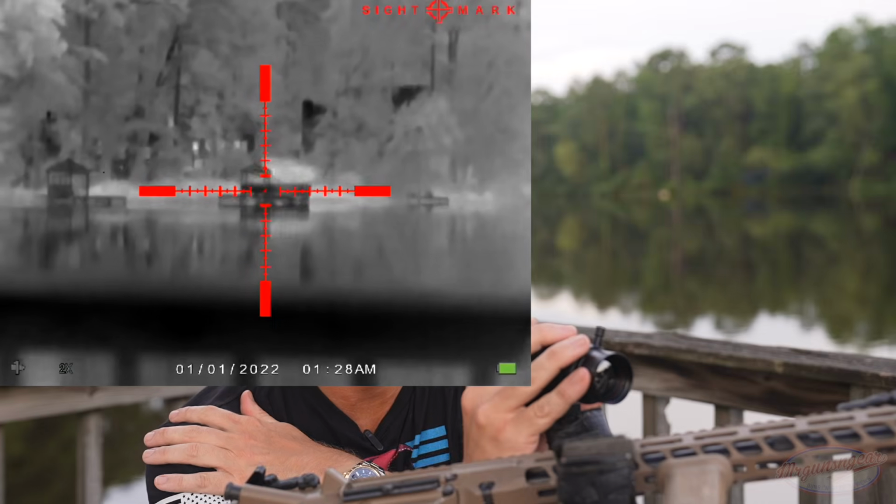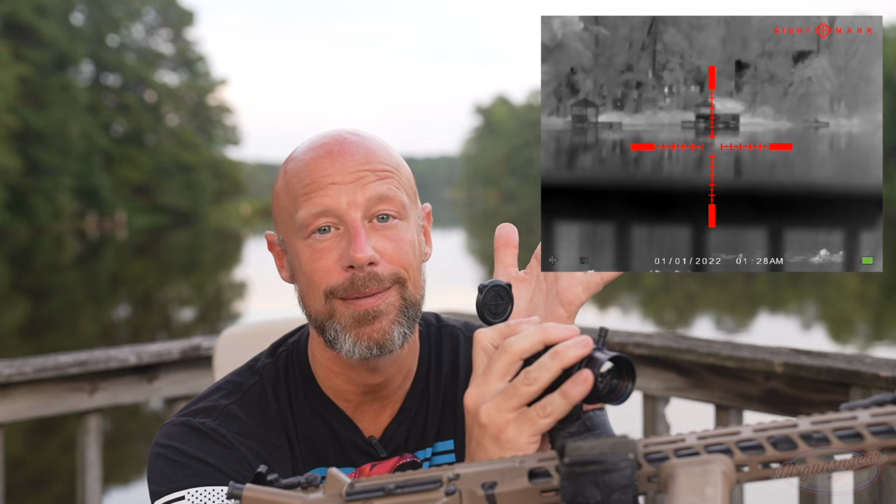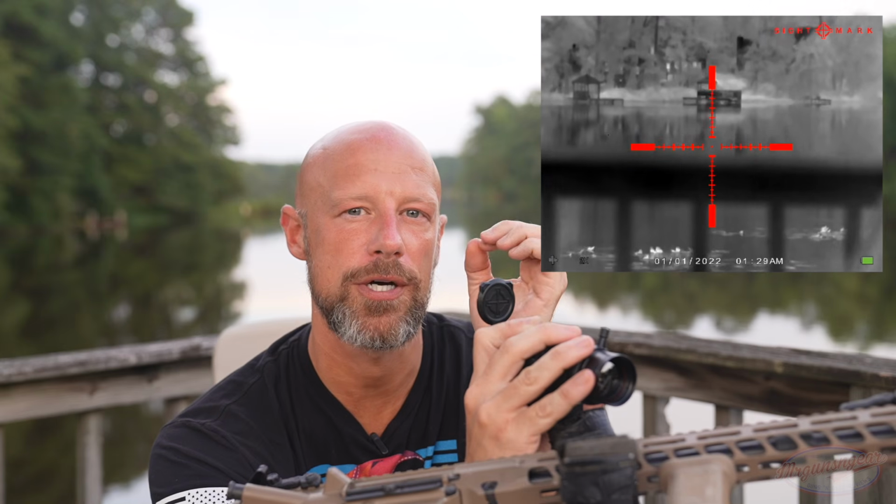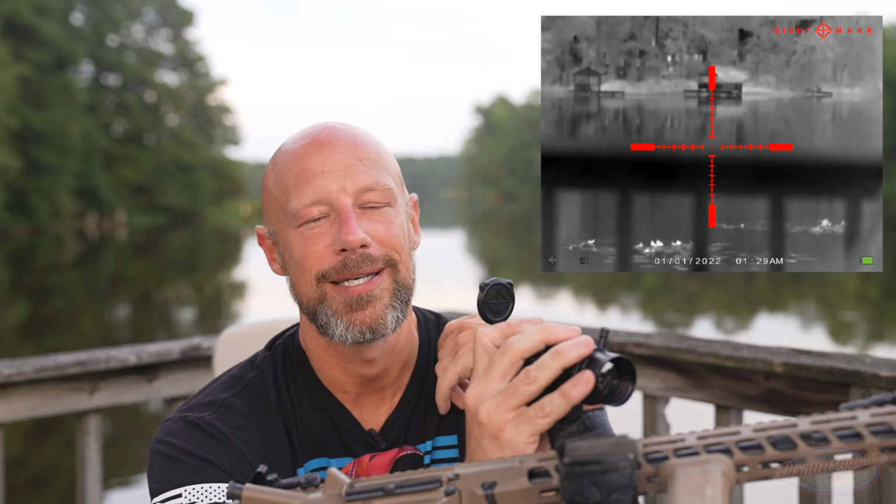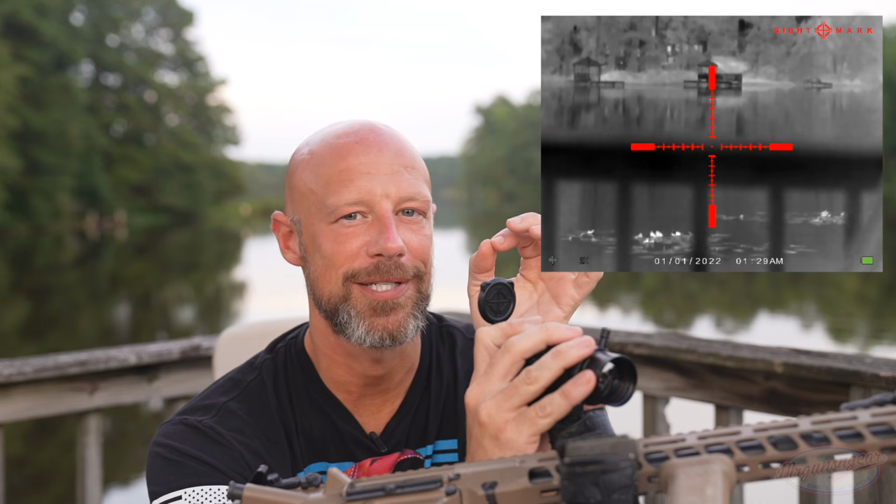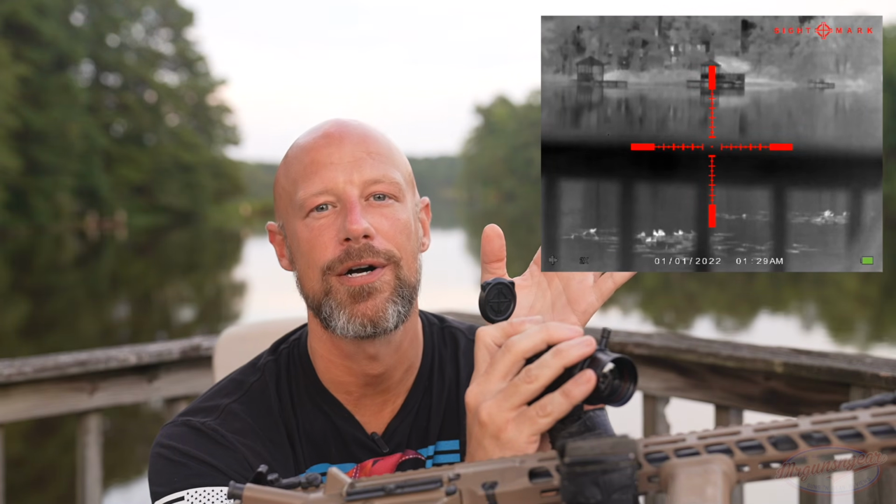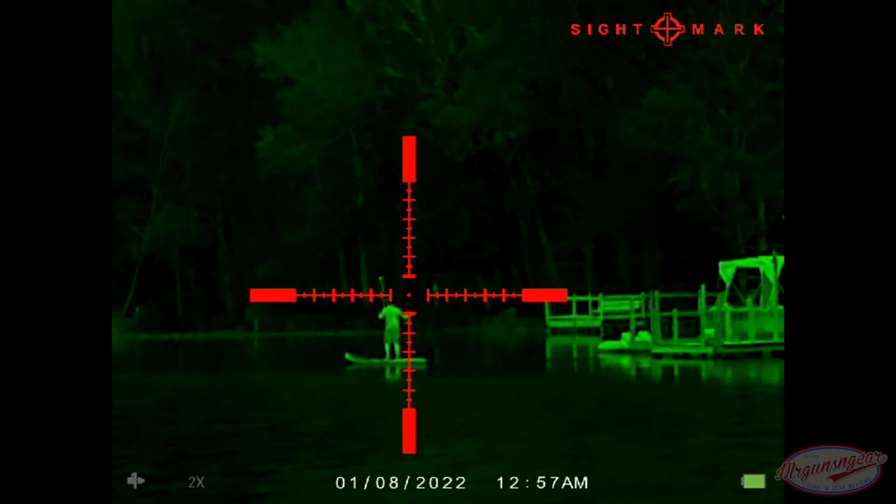Now let's talk about magnification for digital optics. With a thermal like this, you can zoom in 8 times, giving you 16x magnification. But for practical shooting, particularly if we're talking about coyotes, hogs, something like that, you're really not going to zoom in beyond 6, in my opinion. Because what you're doing is you're magnifying pixels. So they're just going to pixelate, and it's not a whole lot of use. Up to 4 or 6 it can be, if you're trying to positively identify whether something is a hog or a deer or something like that. But beyond 6, with this resolution and this particular optic, I really don't think you get a lot of advantage.